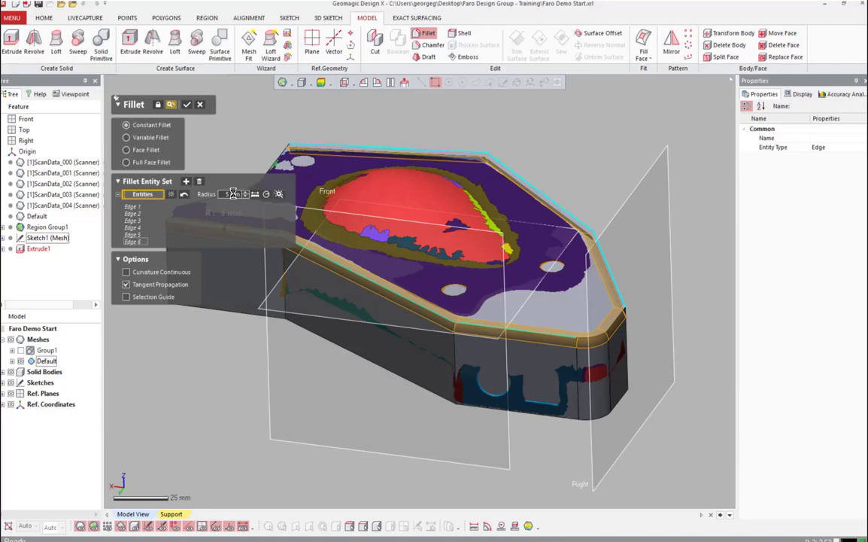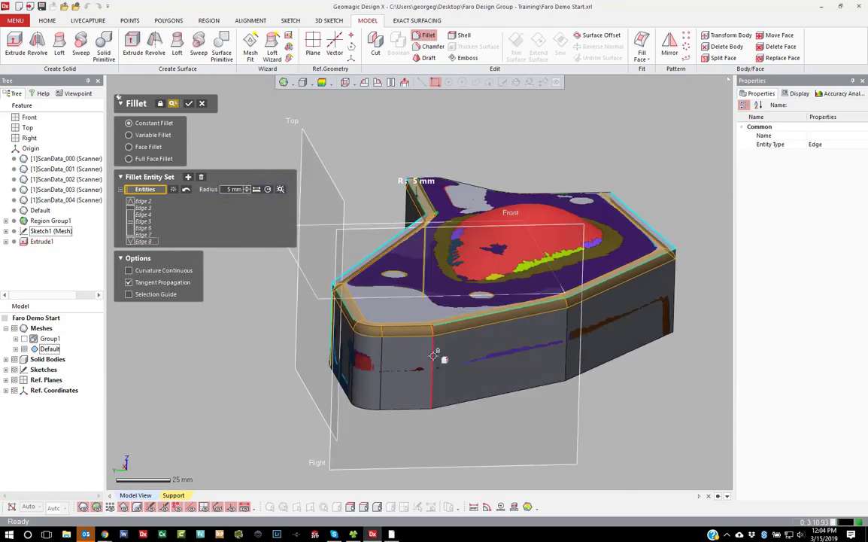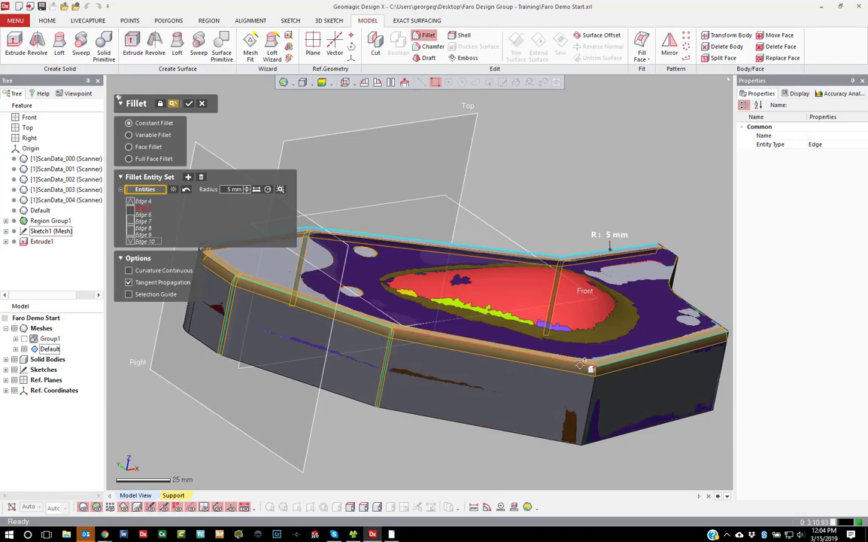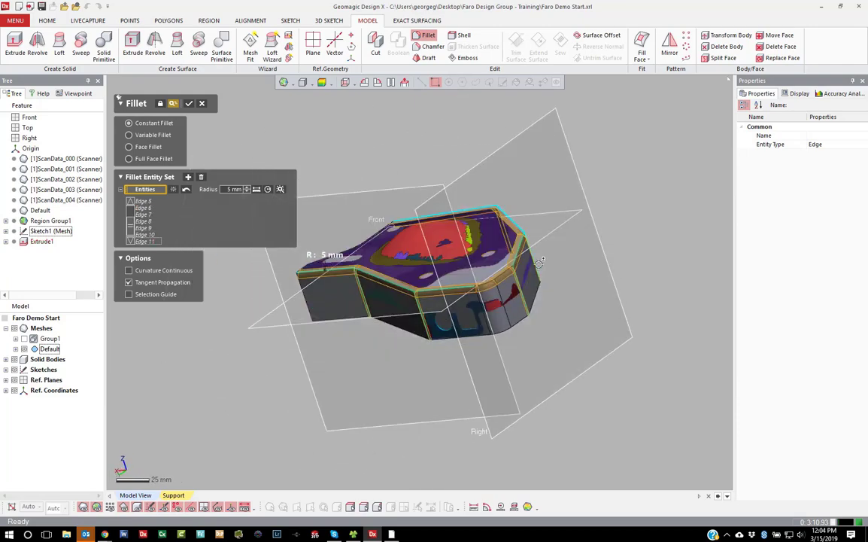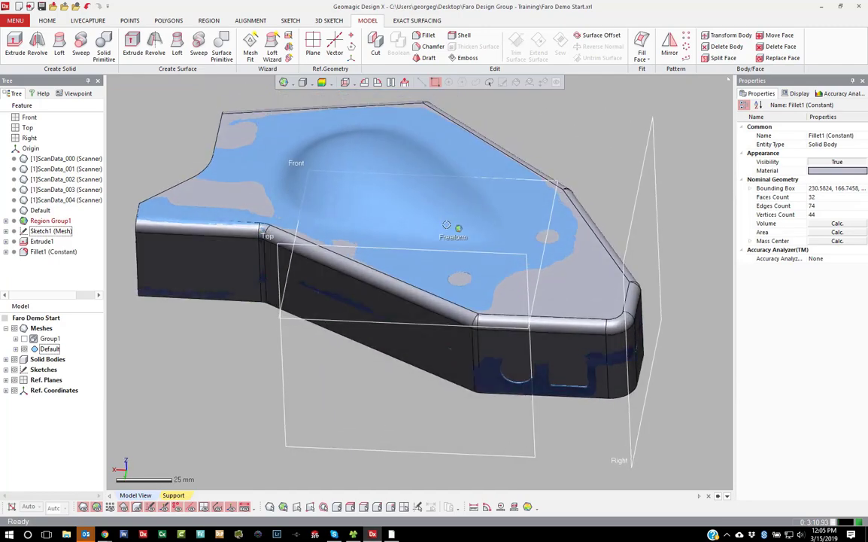It's never a round number, but you can then round it off, and you see that 4.9 is obviously 5. Then I can add these in if I want to. Go ahead and add the 5 millimeter fillet to those and hit OK. Now, you don't have to model this whole part.